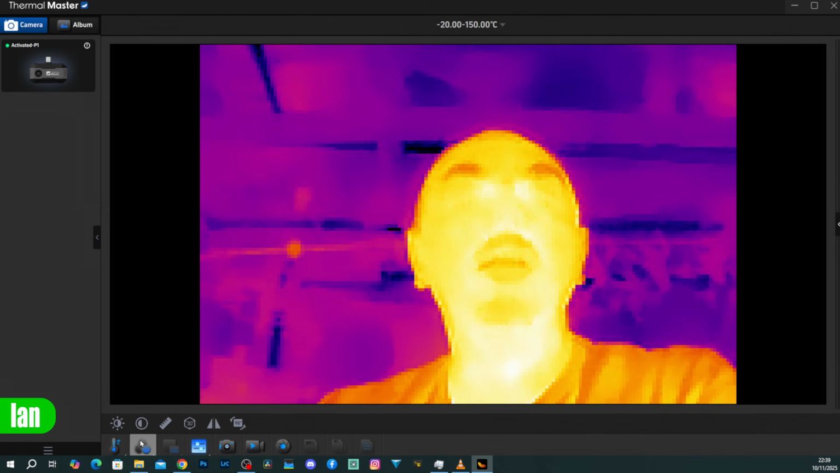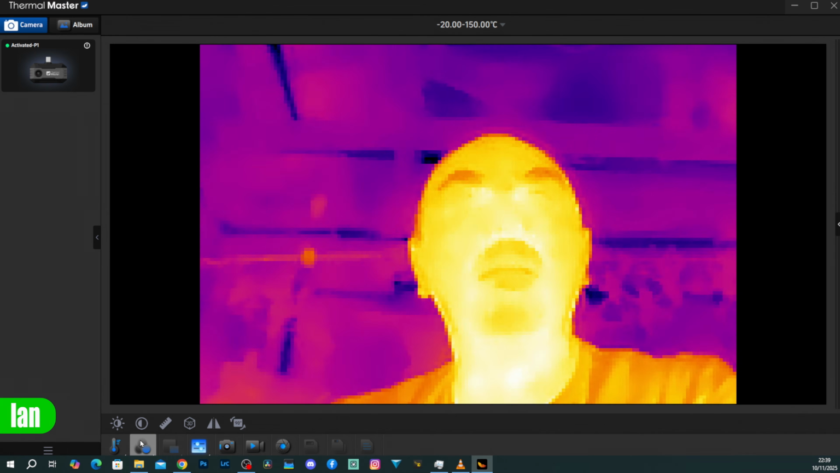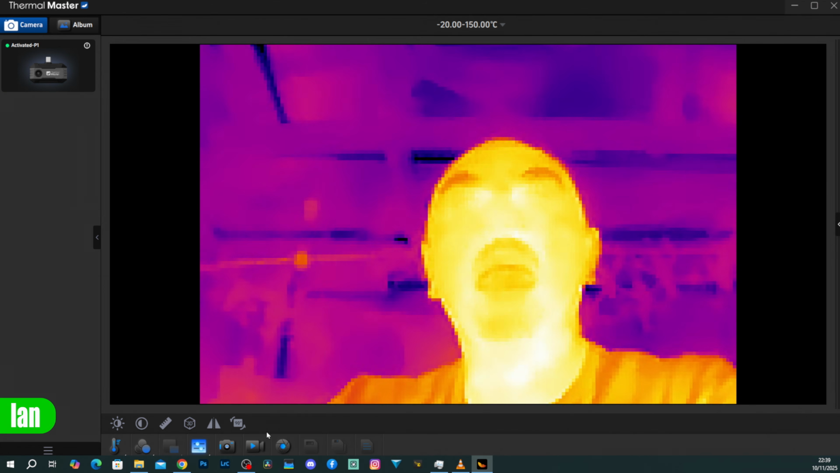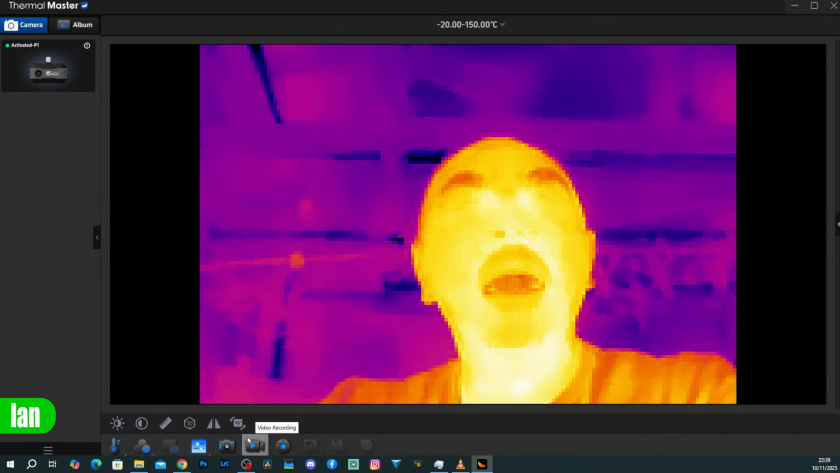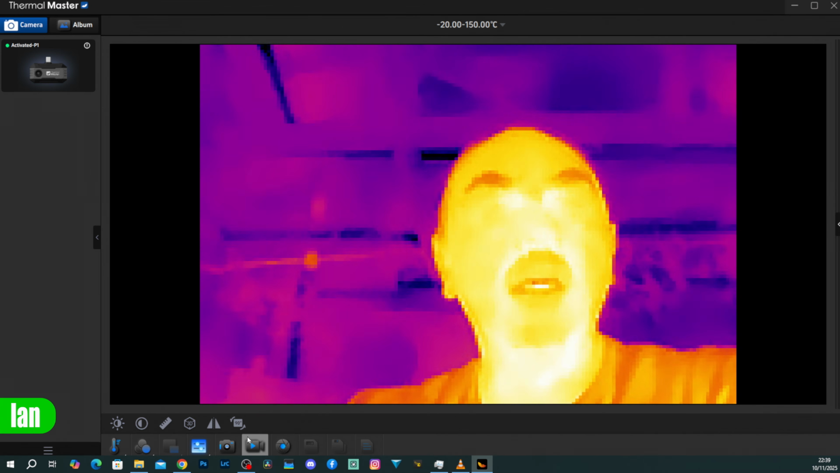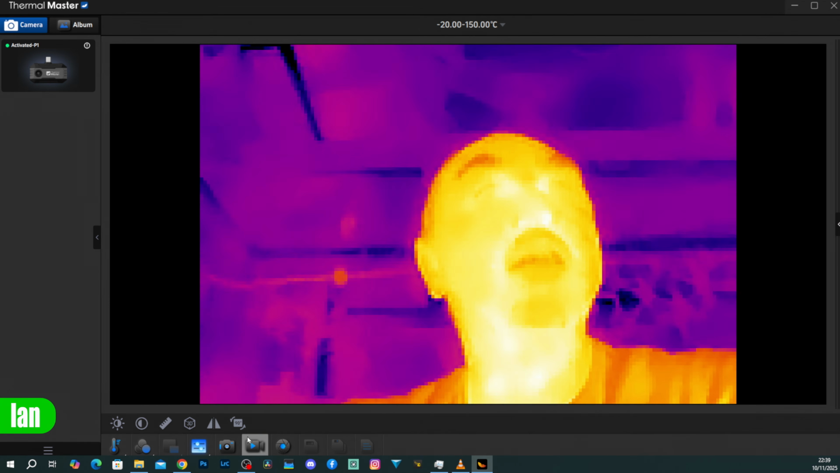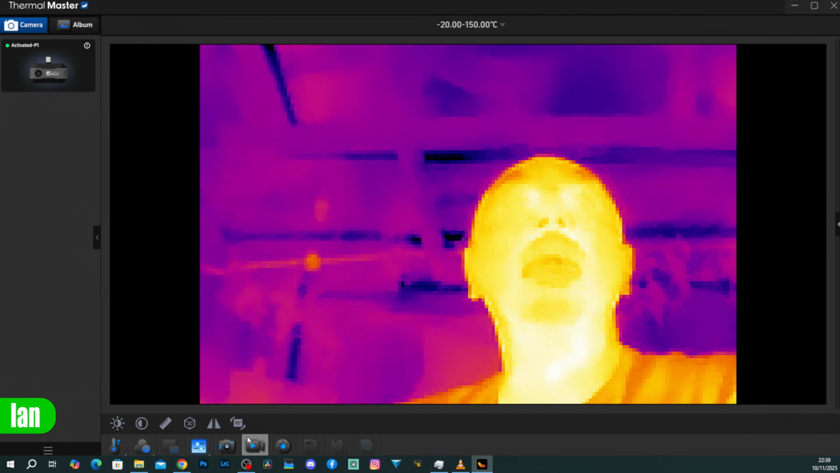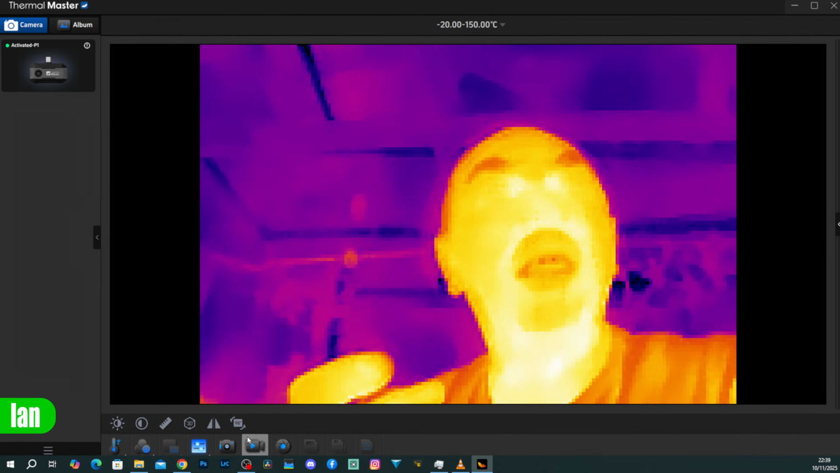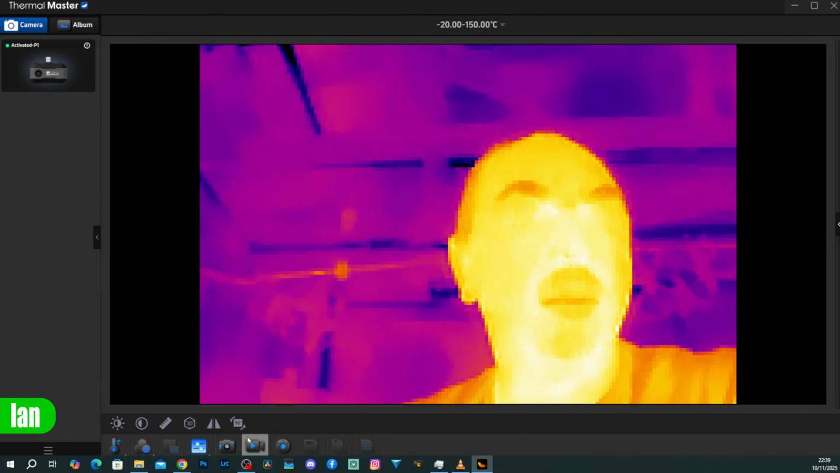Alongside your phone, you can also use these thermal cameras on your PC, and Thermalmaster have a dedicated app for that as well. This app has many of the same features that you get on the smartphone. However, it doesn't have every feature, including the enhancement, and as a result of that, you may find the image quality you get on the PC is not as good as you get on the phone. This is partly to do with the resolution of your screen on the PC, but also the different enhancement capability on the PC app versus the smartphone app.